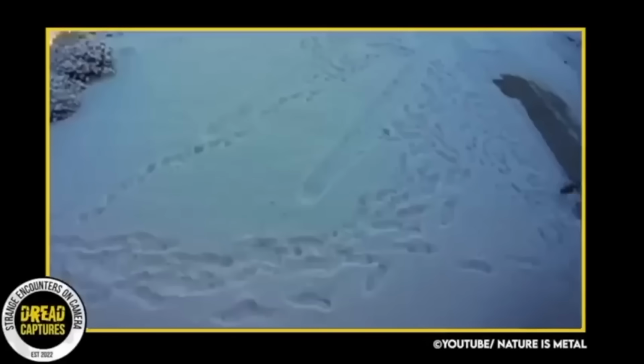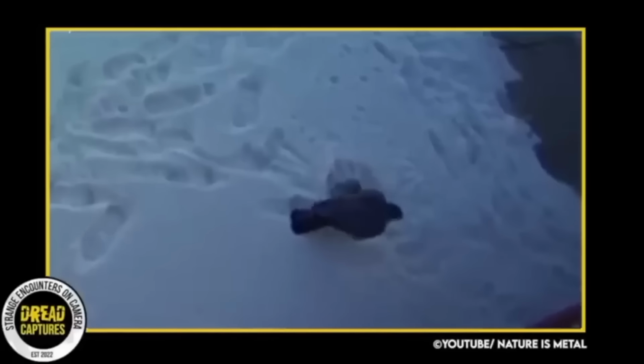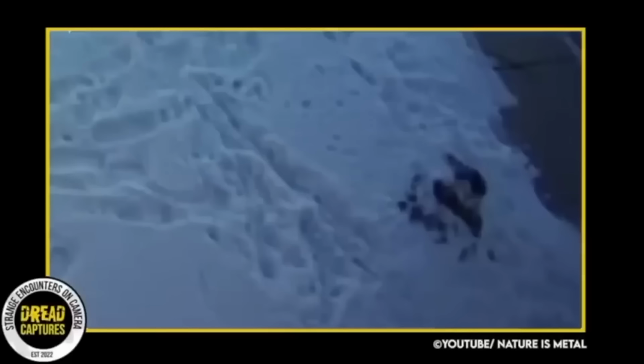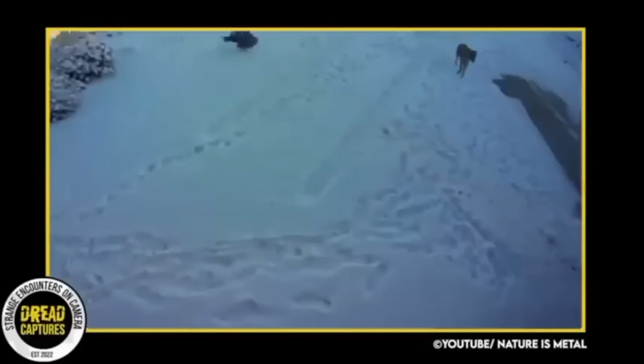This camera captured some pretty cool footage here, as a hawk swoops in and tries to grab a rabbit. The rabbit was able to survive the first attempt, but man, these hawks can turn on a dime. The hawk eventually commandeers the rabbit, and he begins to enjoy his meal, but he sees something coming off in the distance. And out of nowhere, this lone coyote shows up.